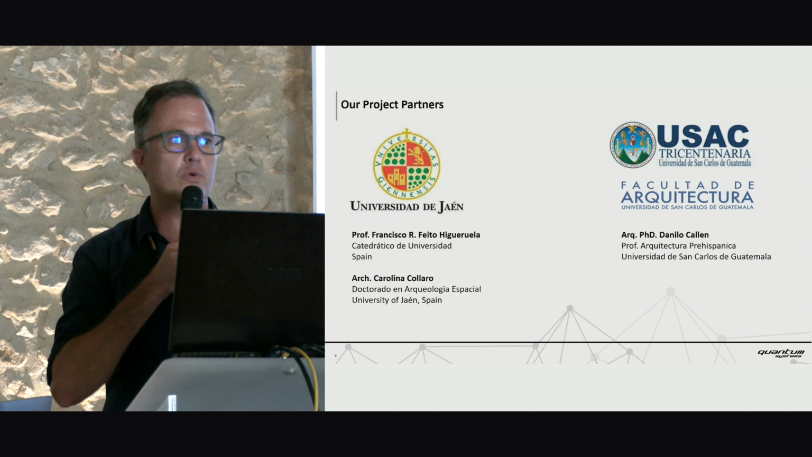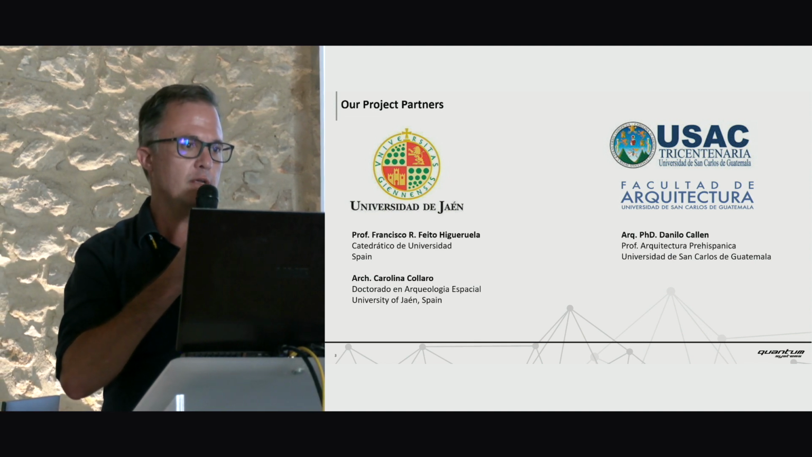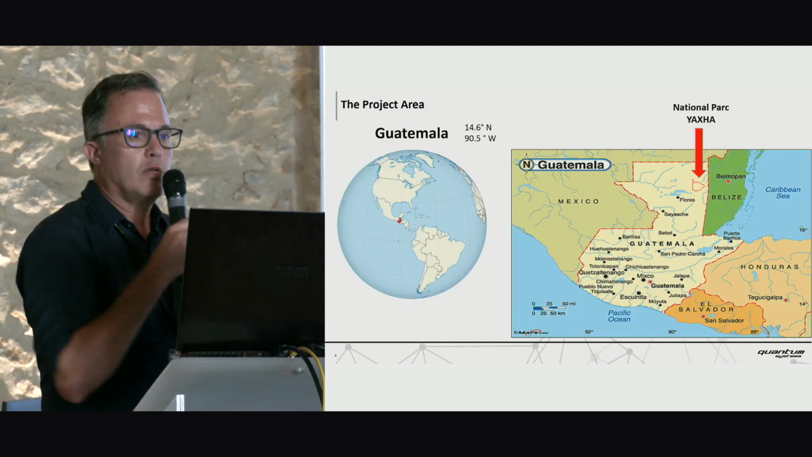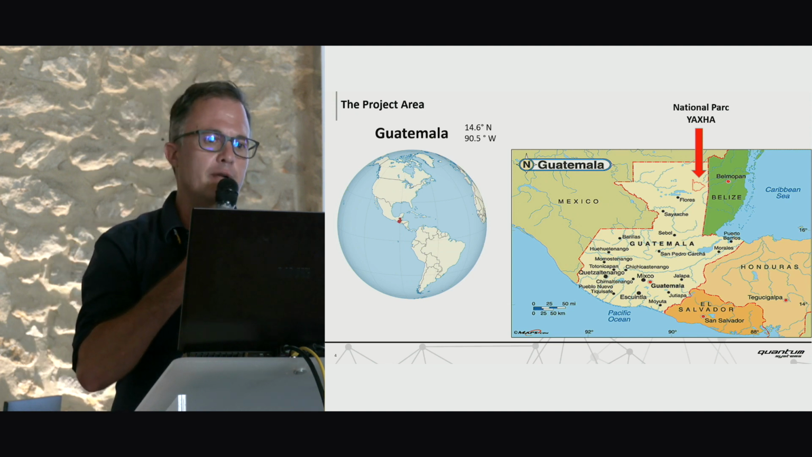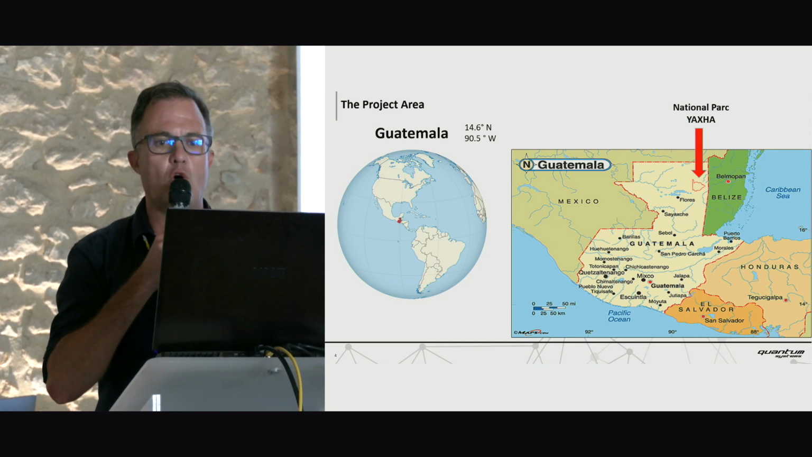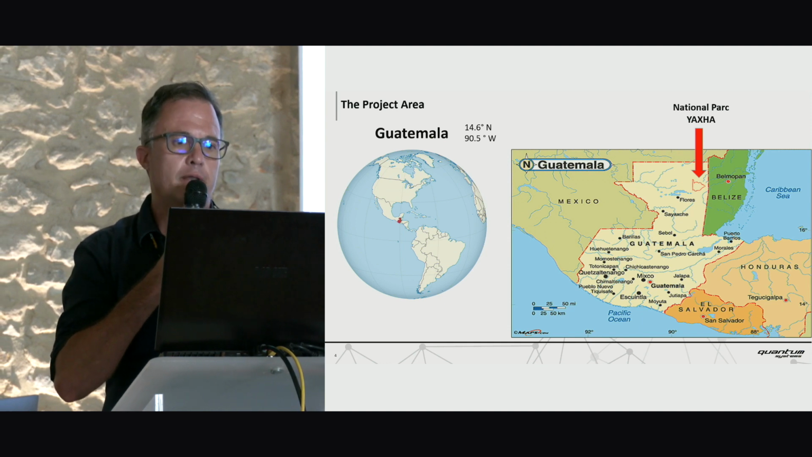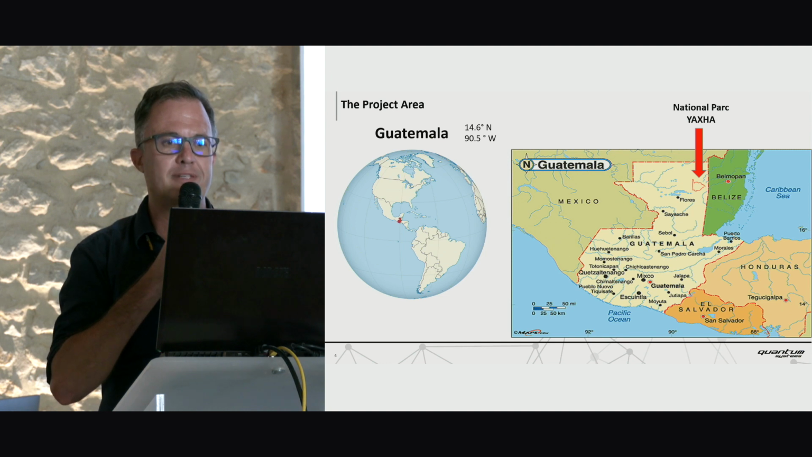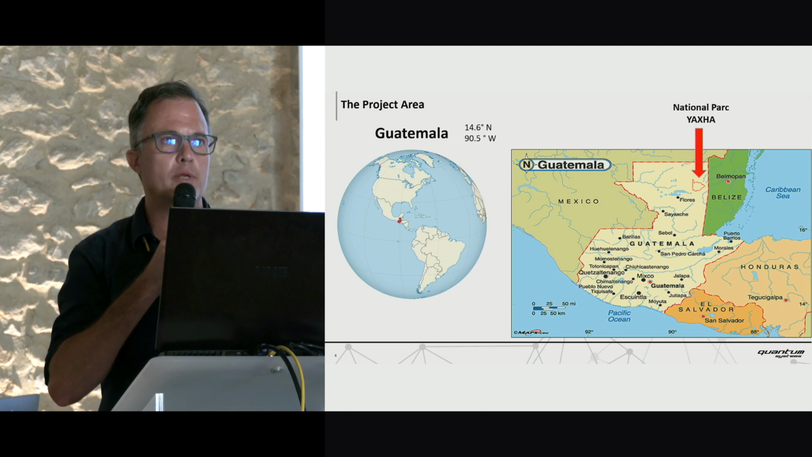Of course, I will share with you some preliminary results of this 14 days mission. Guatemala is located in Central America between Mexico, Belize, Honduras, and El Salvador, and the National Park Yaksha, our project area, is located in the north, very close to the Belize border. The national park has an extension of about 38,000 hectares. These are roughly 380 square kilometers.